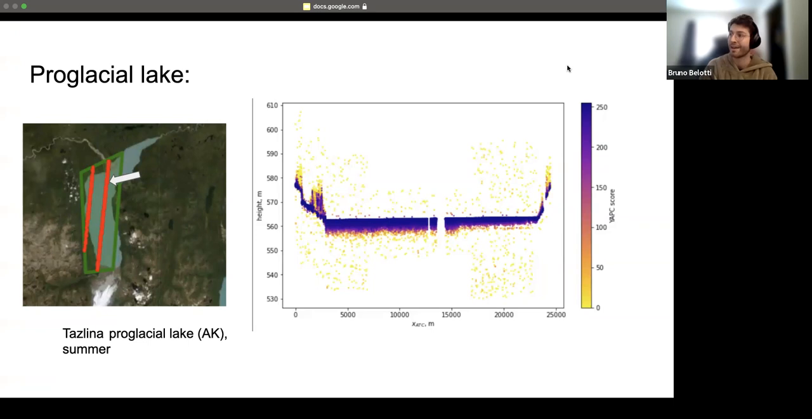The blue colors are high confidence. And in this case, it looks like there are high confidence photons coming from several meters beneath the surface of the water. But again, it's hard to tell if we actually do have a surface down there, or if it's just because that's where the photons stop.